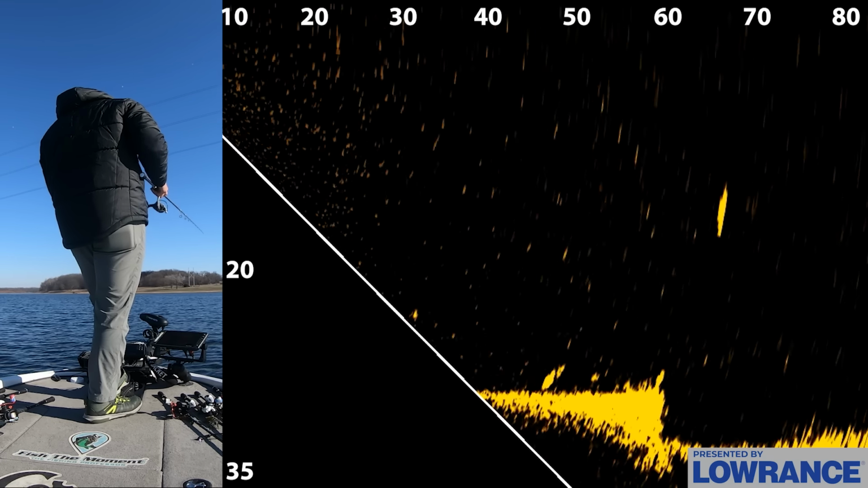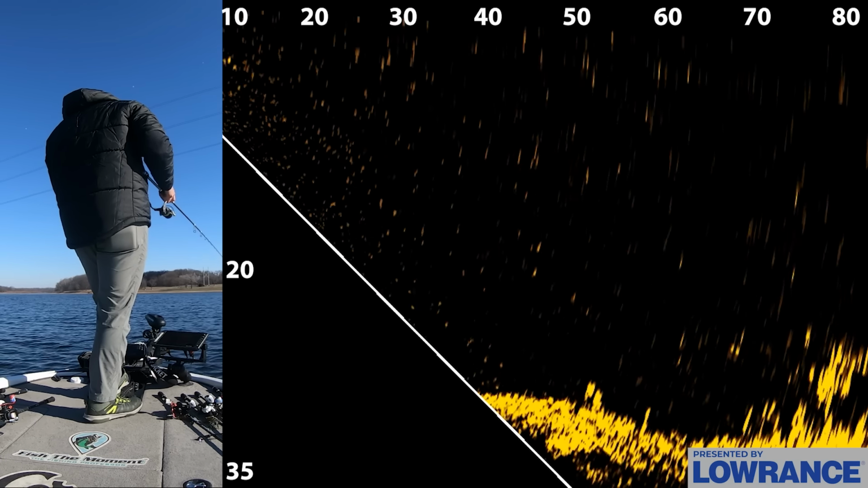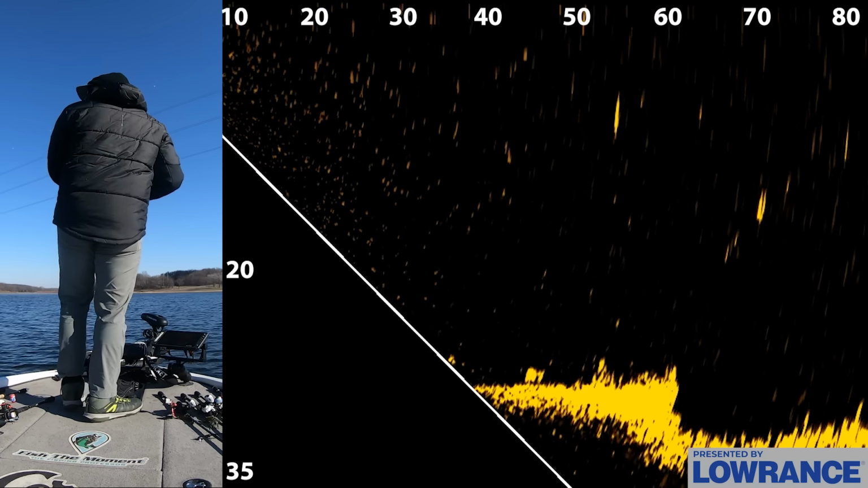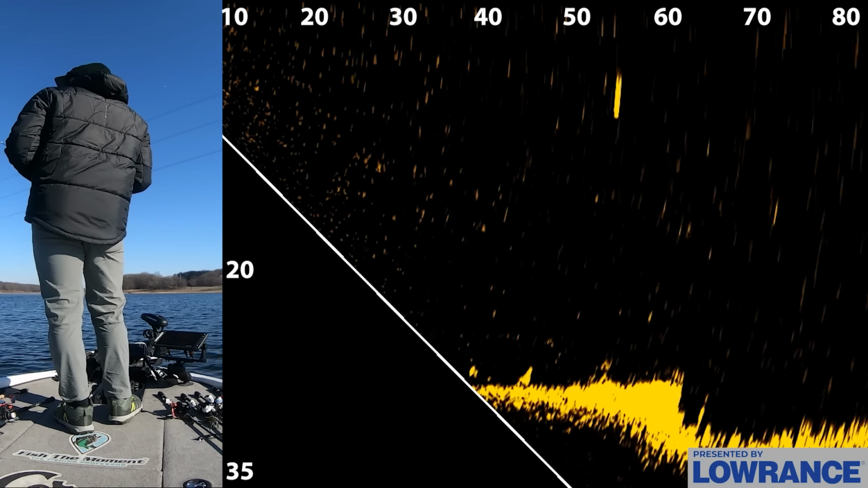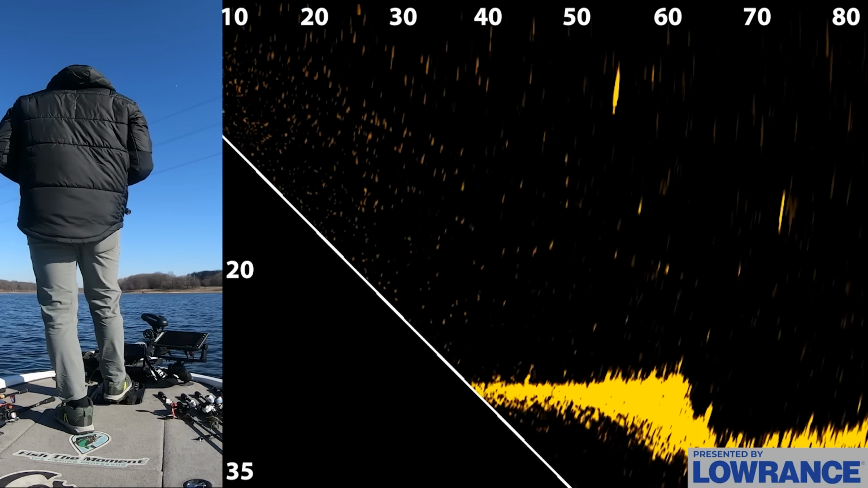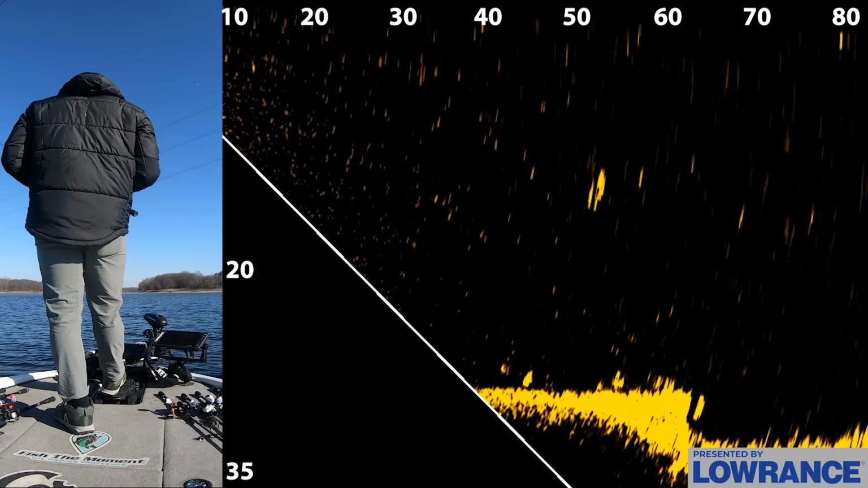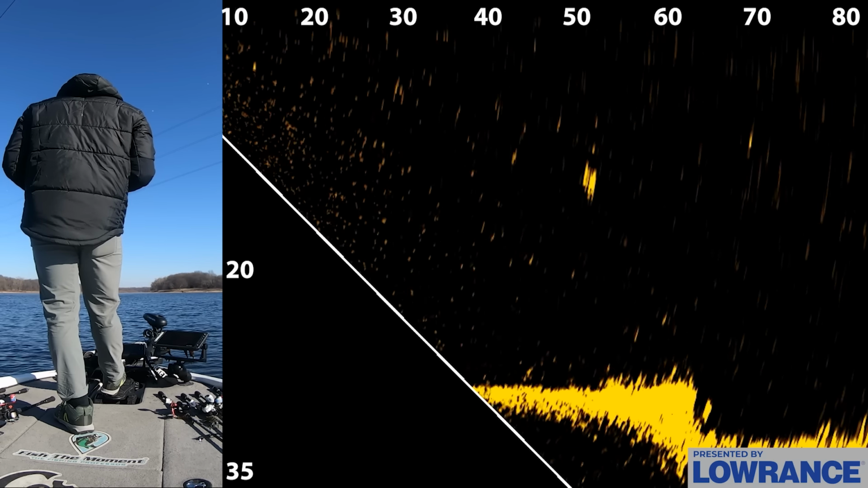So maybe it needs to be the fish that are positioned around the shad. Those are the catchable ones. There's also some fish down the bottom over here. There's a bunch of fish that are chilling out here. There's a fish on my bait right now. Oh, come on, get it.